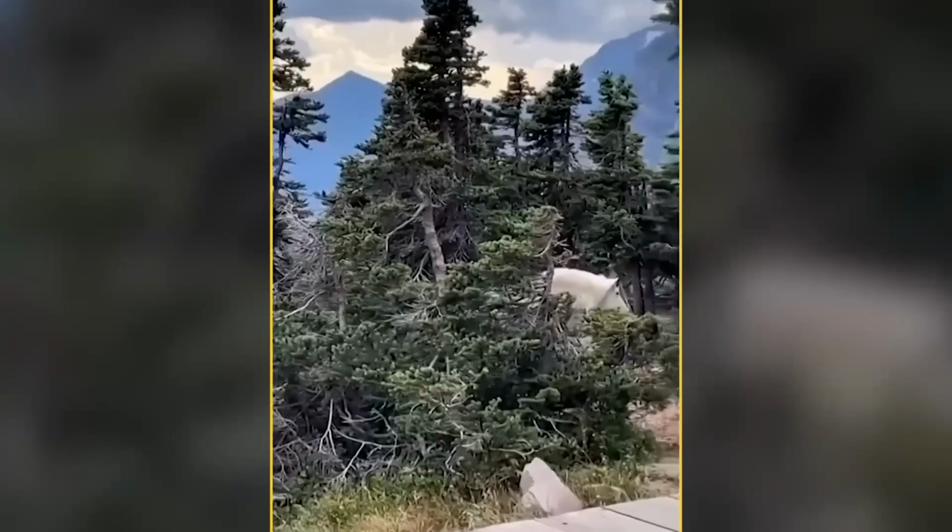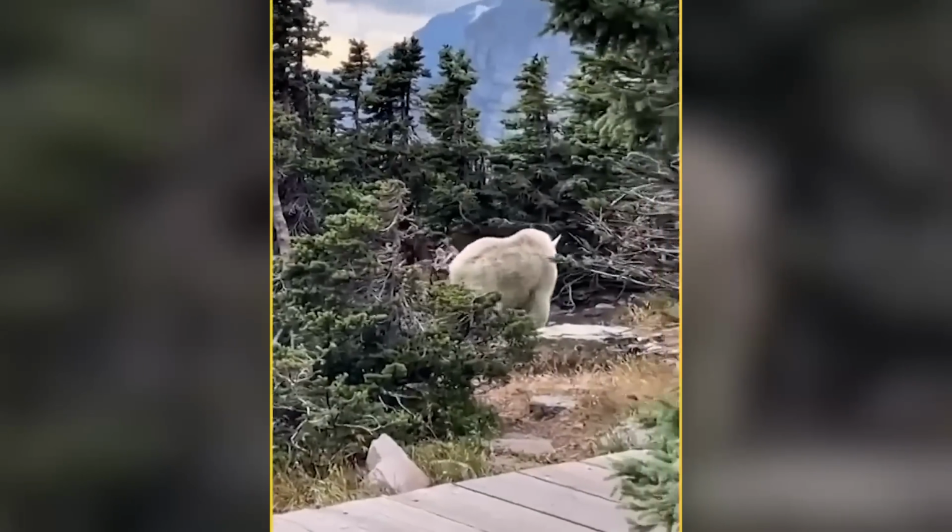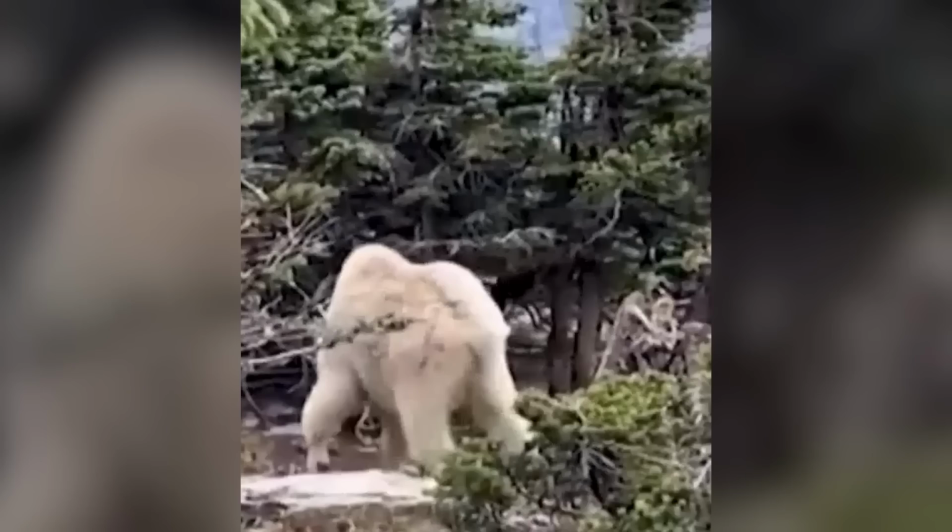This seriously ripped goat. He knew he had to capture it on his phone and share it with everyone. And guess what? The video went crazy viral on Twitter, racking up a whopping 4 million views. People couldn't help but be amazed by the goat's incredible physique.